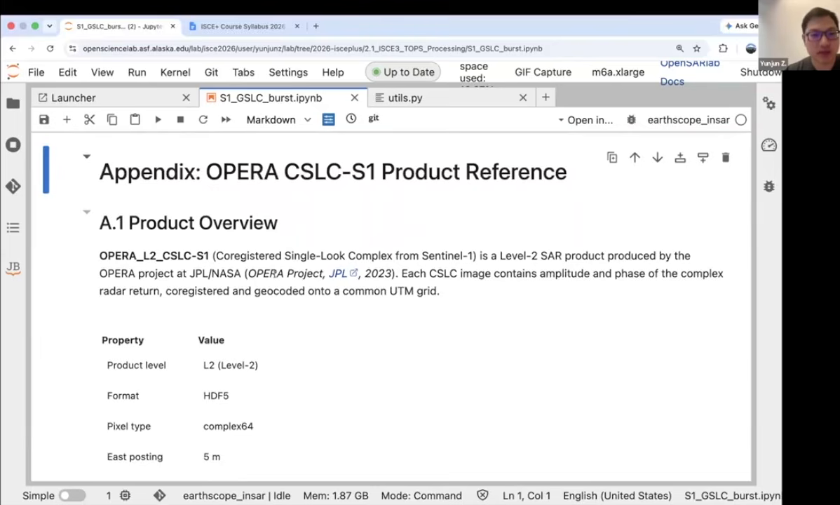The last topic is OPERA. Besides generating those displacement products, which you can see on the ASF website, the OPERA project also generates a level 2 intermediate product called the CSLC, or co-registered SLC, for all the Sentinel-1 SLCs in US territories, about 200 kilometers into Canada away from the US boundaries, and all the way down to Panama, if I'm right.